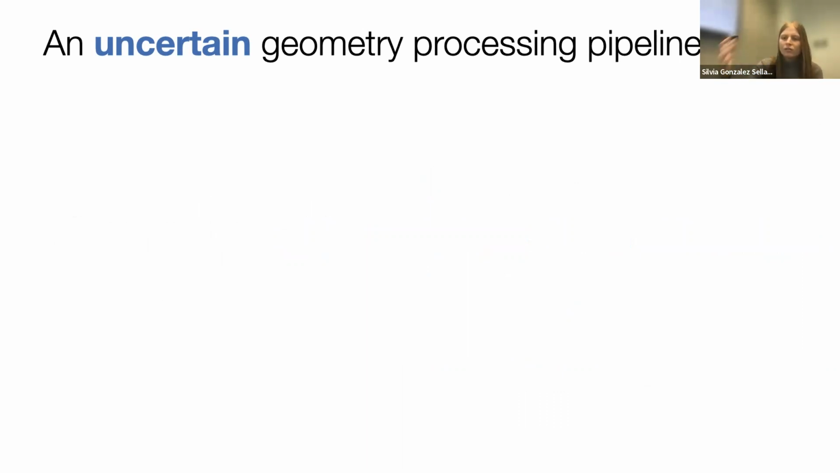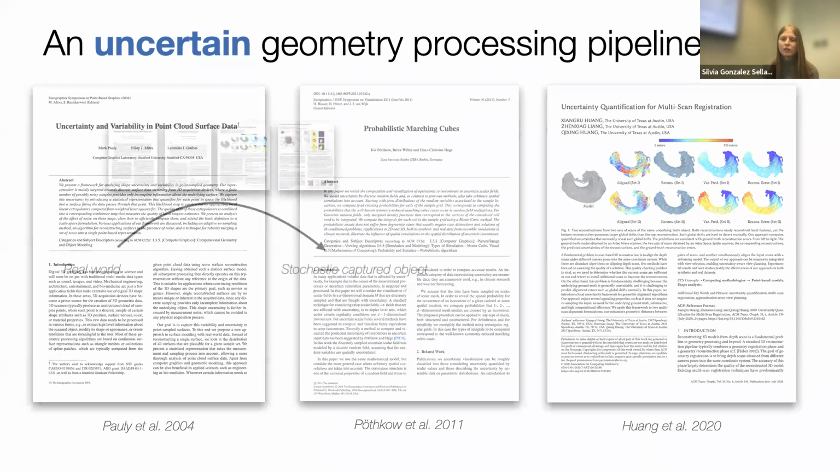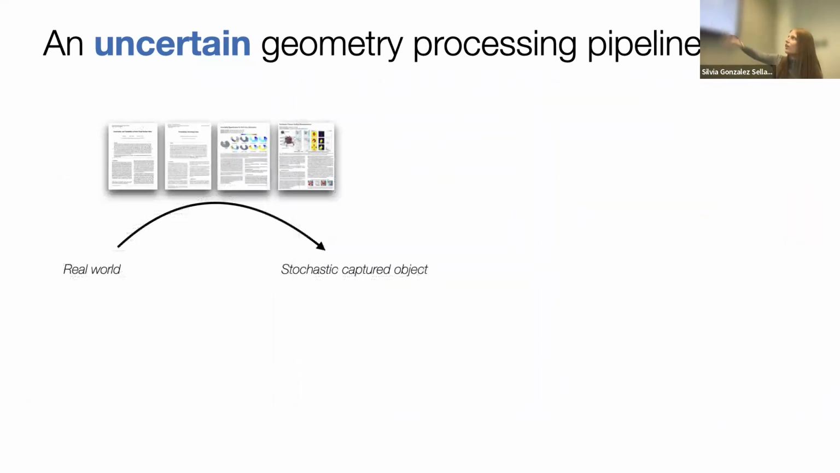So there are many works that quantify uncertainty in geometry. These are some of them. But the slightly frustrating part is that all of these and ours are focused on the capture step. And this makes sense because the real world capture is where you usually have the most uncertainty. You have the most measurable error, you have incomplete data. So it makes sense that the first thing that we want to stochastically understand is the capture process. But then we don't do much with that stochastic captured object. And I think that's a missed opportunity.